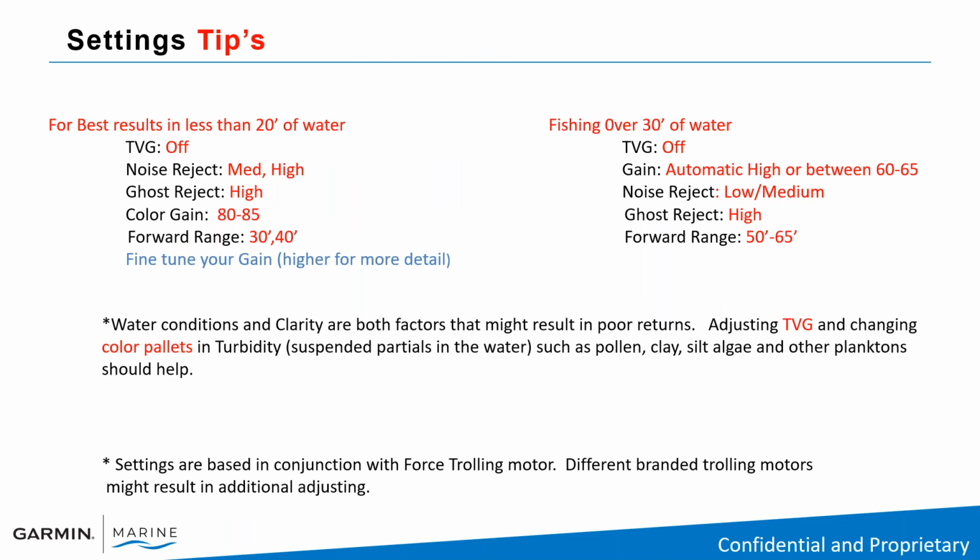Again, a few tips I'm going to give you. Again, these are all subject to change. We base these settings using the Force trolling motor. Different brands of trolling motor will produce different interference in the water, so it can cause you to have to make additional adjustments. The thing I want to talk about is water conditions.